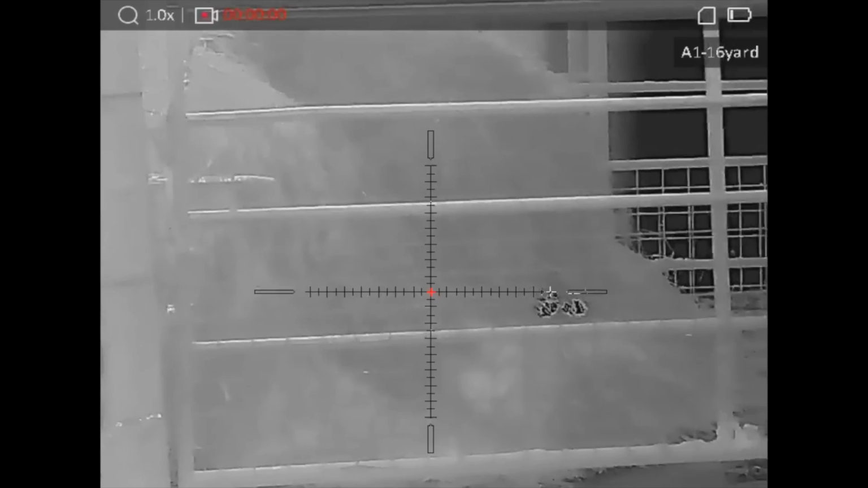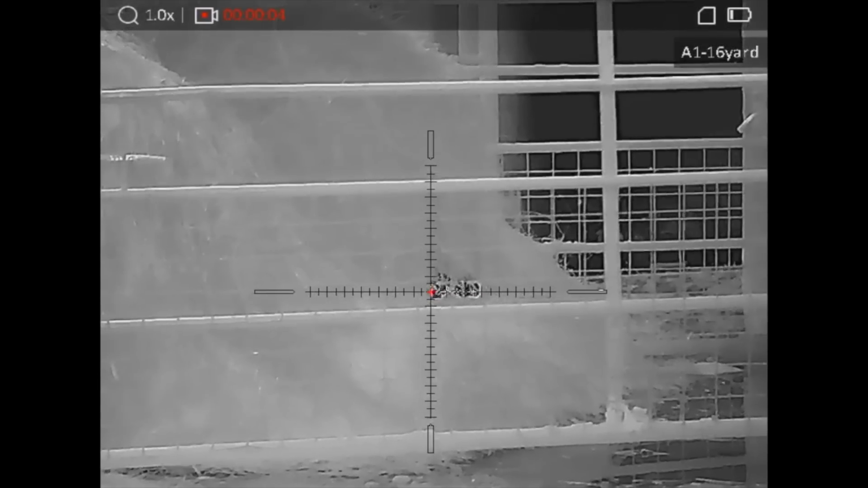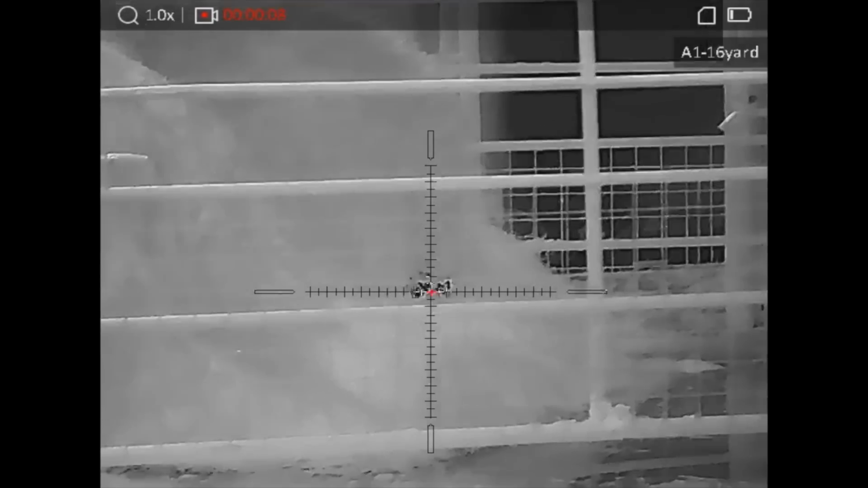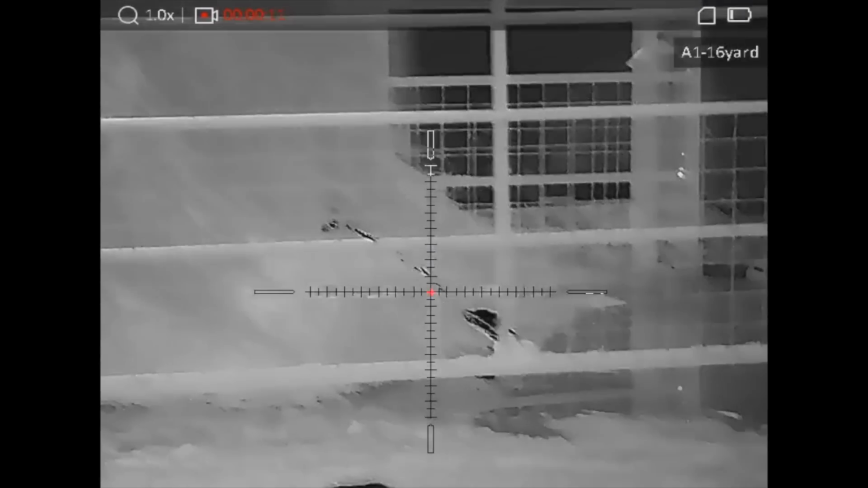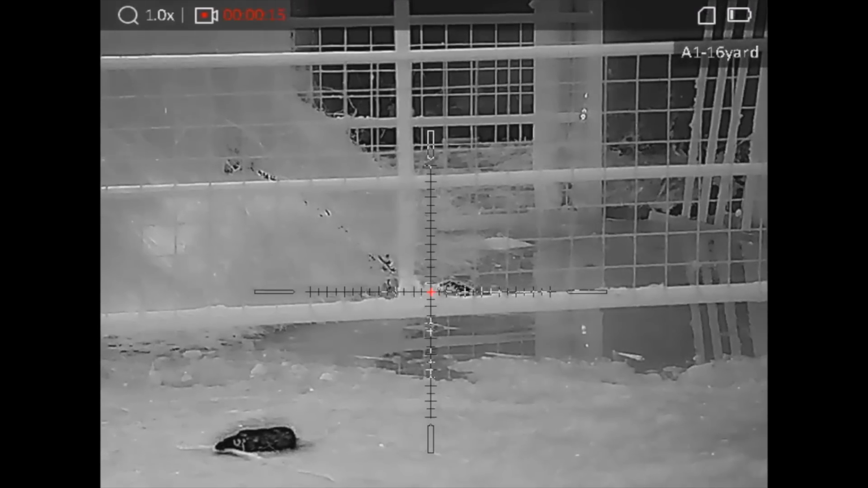And this last rat I'm about to take here, showing exactly why thermal is such a game changer when it comes to shooting. This rat hiding in and amongst the hay, but the pellet found its way through the fence into the hay, and you can even see the blood trail confirming it's a kill.